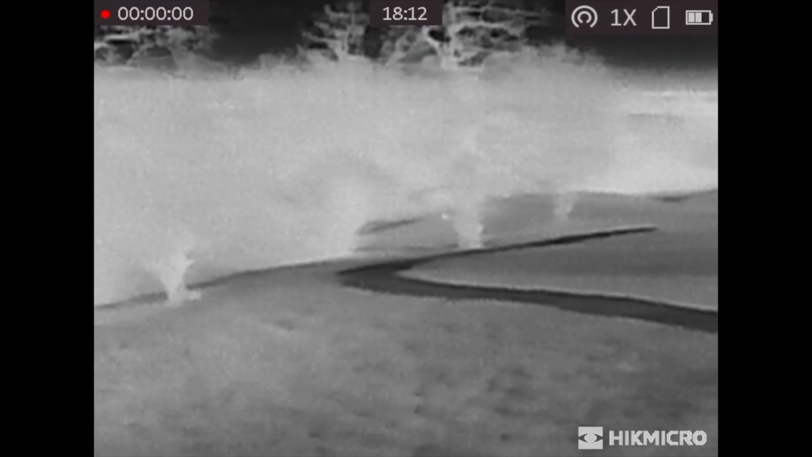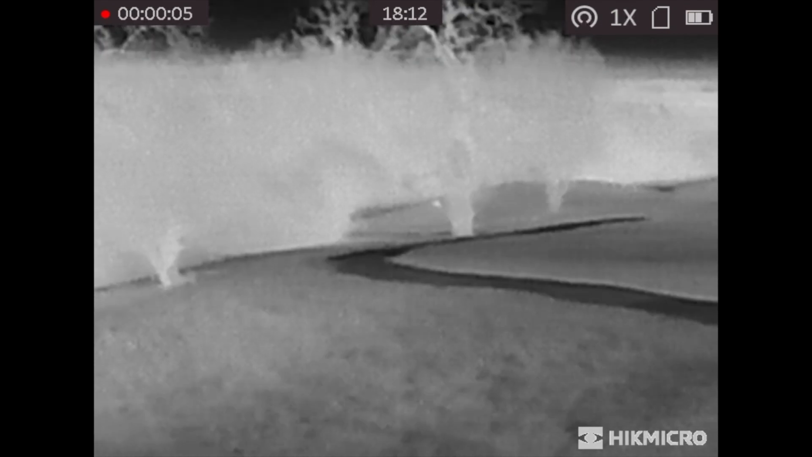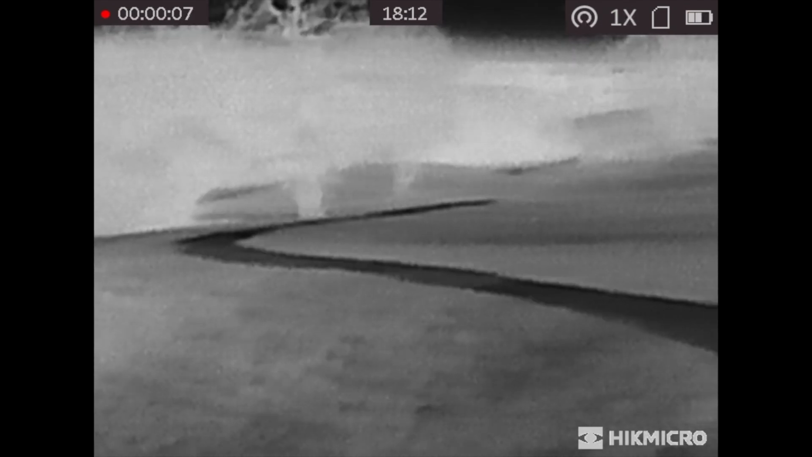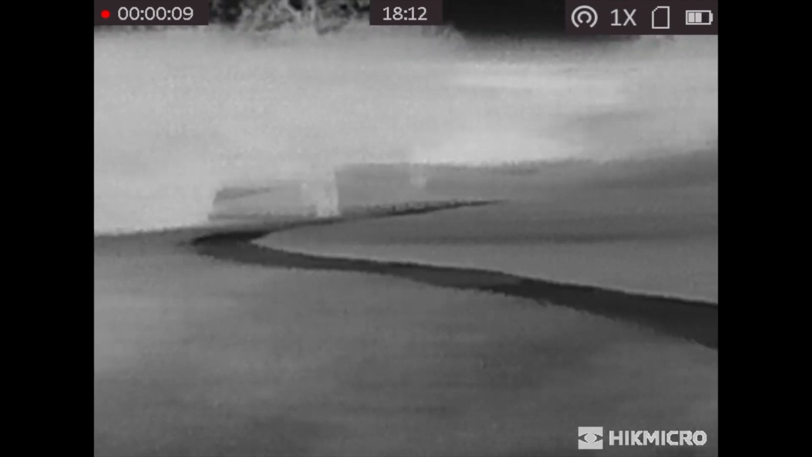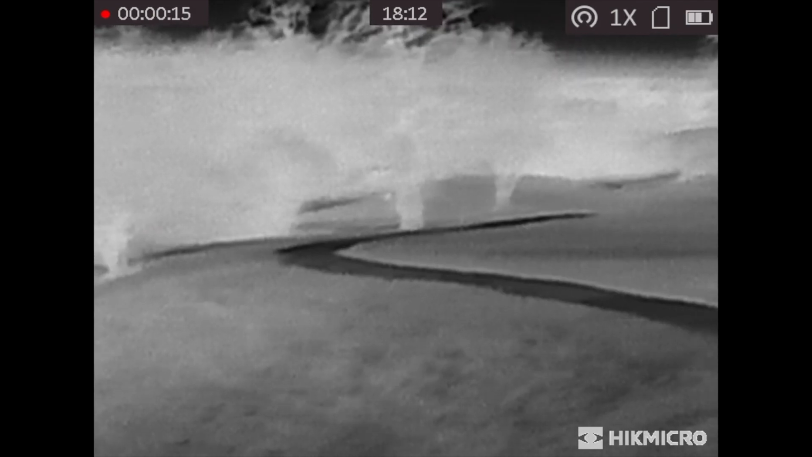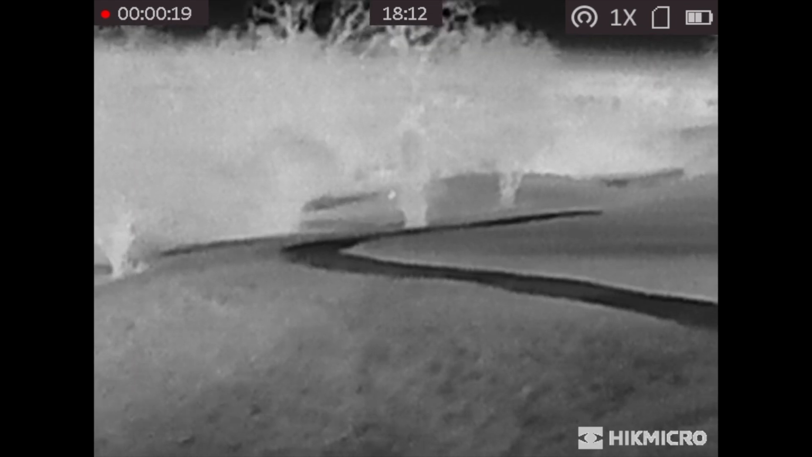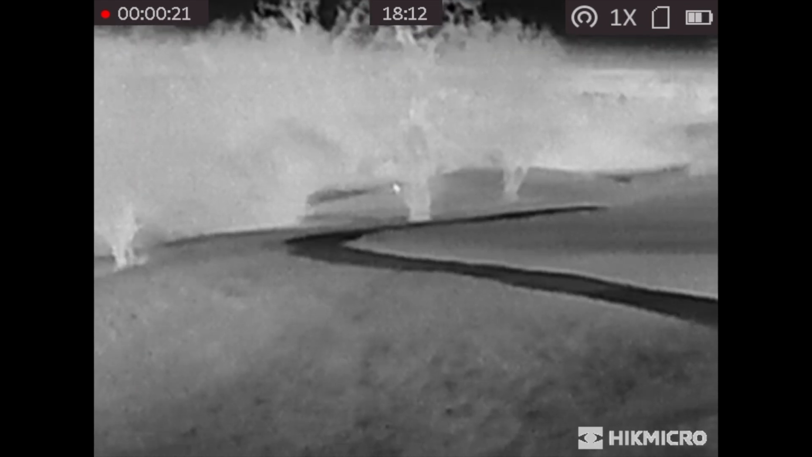But how good are these thermal devices? Now later on I spot this heat source here. Now the dog walker and so on is long gone. This is a little bit further around the golf course from where he was. And just take a good look at that tree right in the foreground there, because I'm going to stalk right up to that tree and have a look, see if we can see what it is.